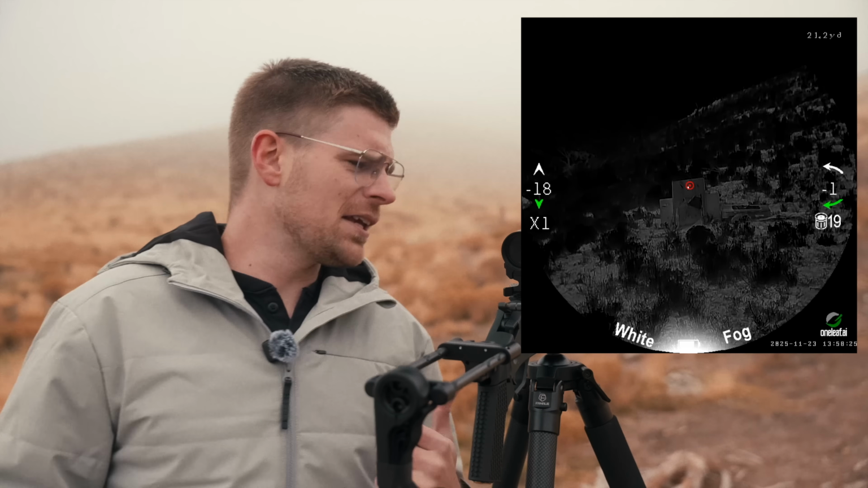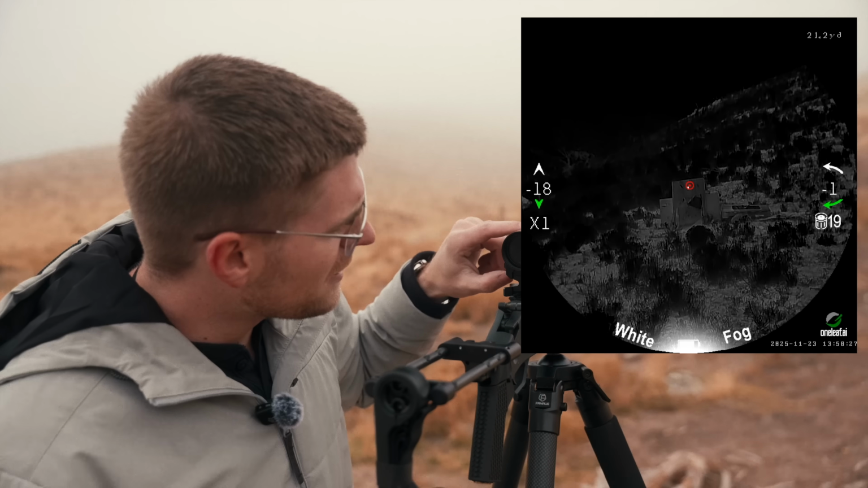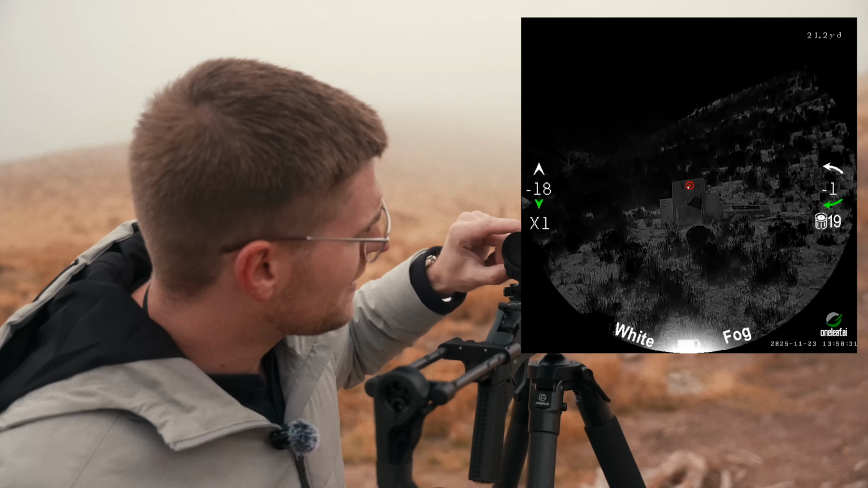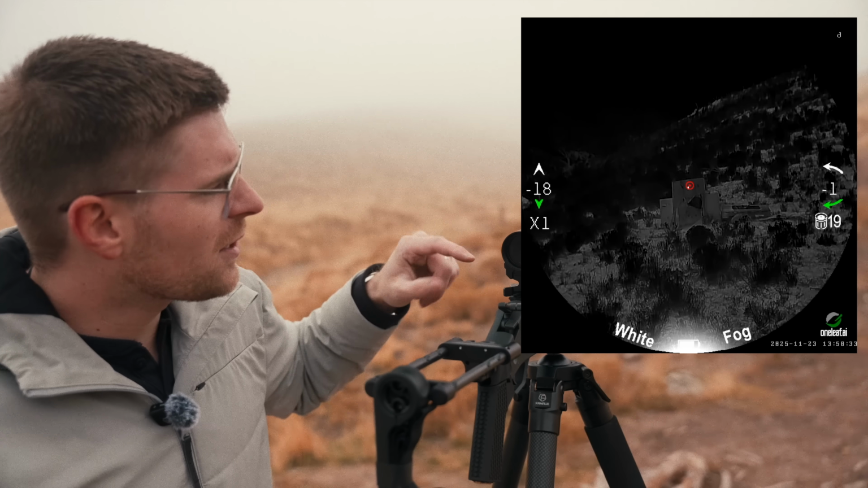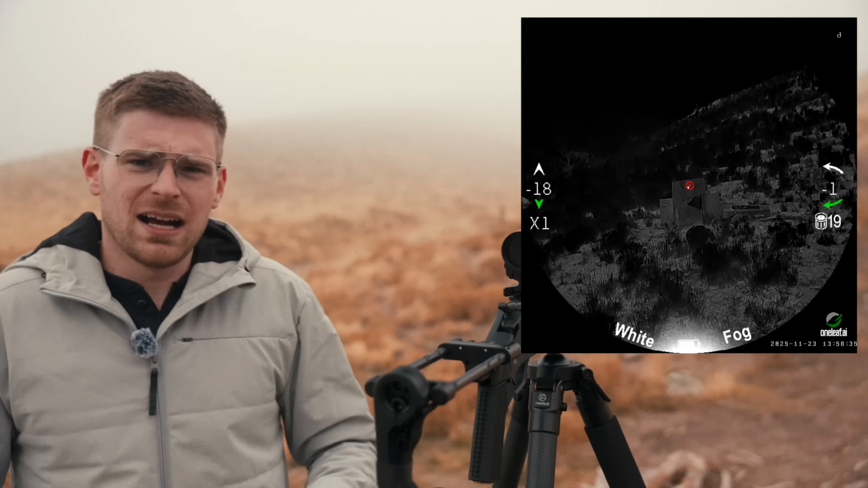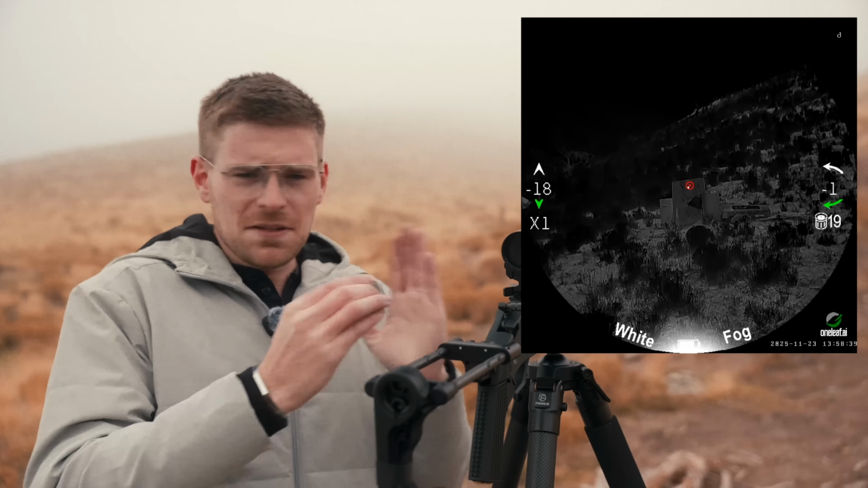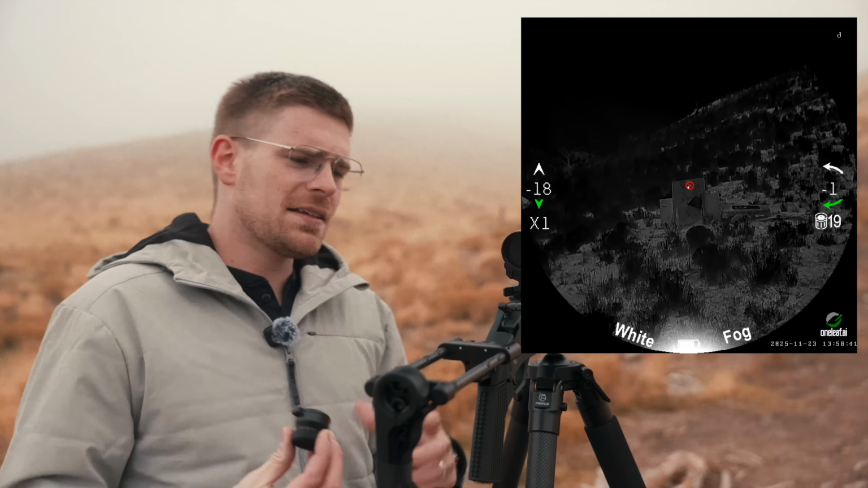All right, so I have this recording here. You guys can see the laser rangefinder is on. It's at 23 yards away. Let me make sure that that is correct. Yeah, 23.2 yards away, so we'll turn the laser rangefinder off. It has 2 different lens options and probably more to come in this form factor. So right now I have the widest lens on it.